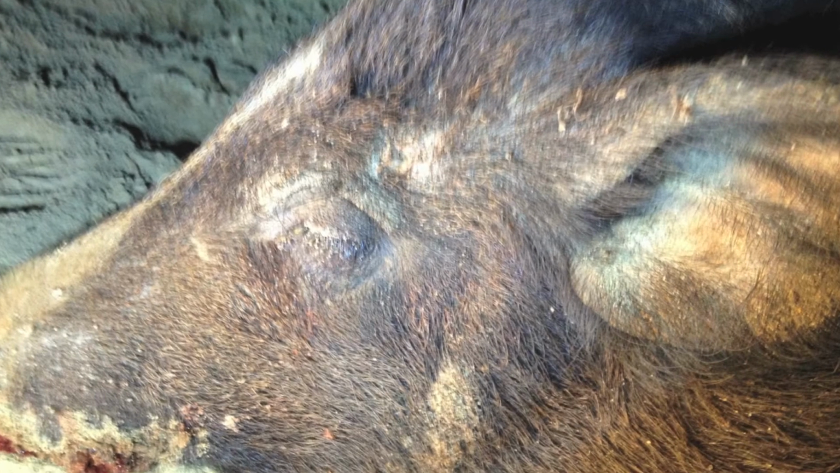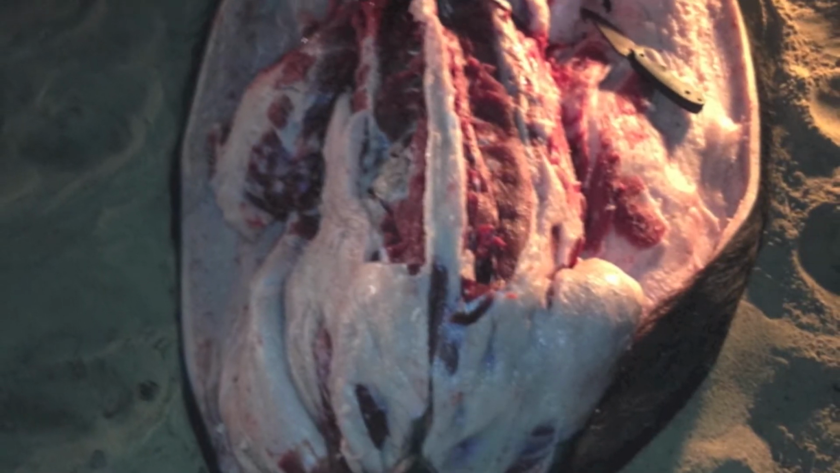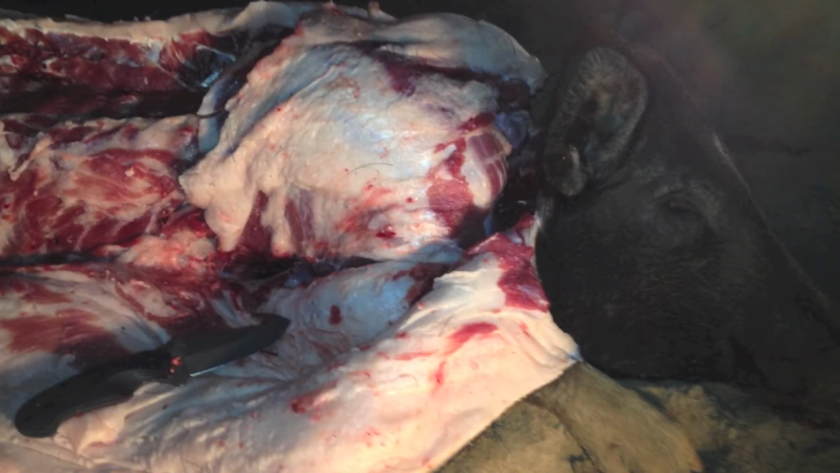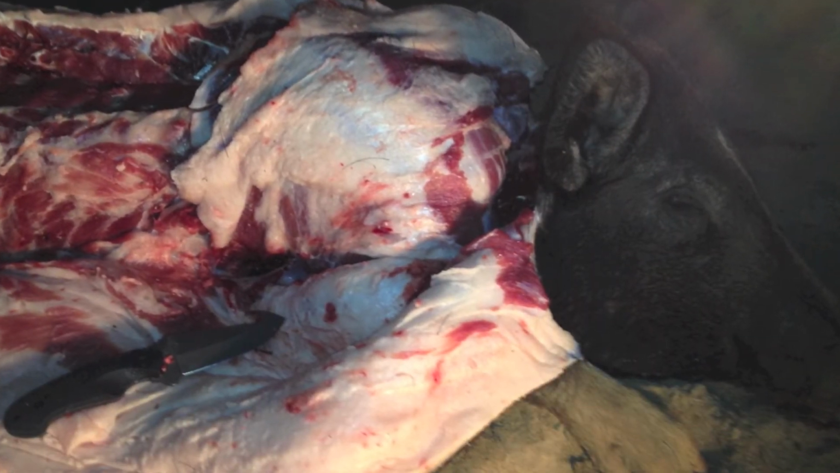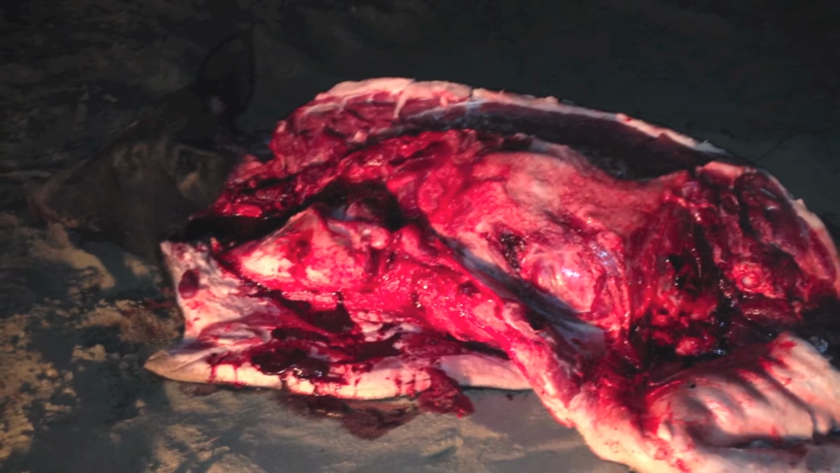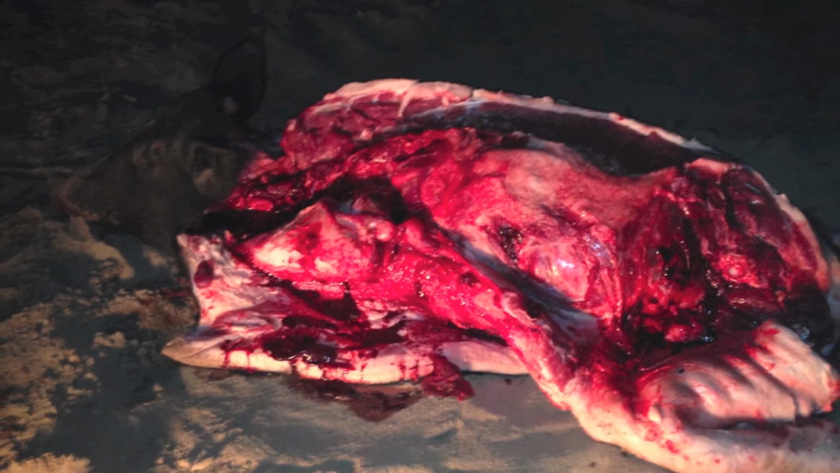I believe this hole above its eye is the exit hole from the final shot. Here I am skinning it out and quartering it. That shot on the shoulder was the one that put it down. The mangled meat on that ham to the right of the picture is the result of the second shot, which if you review the film you can see caused it to limp pretty severely.